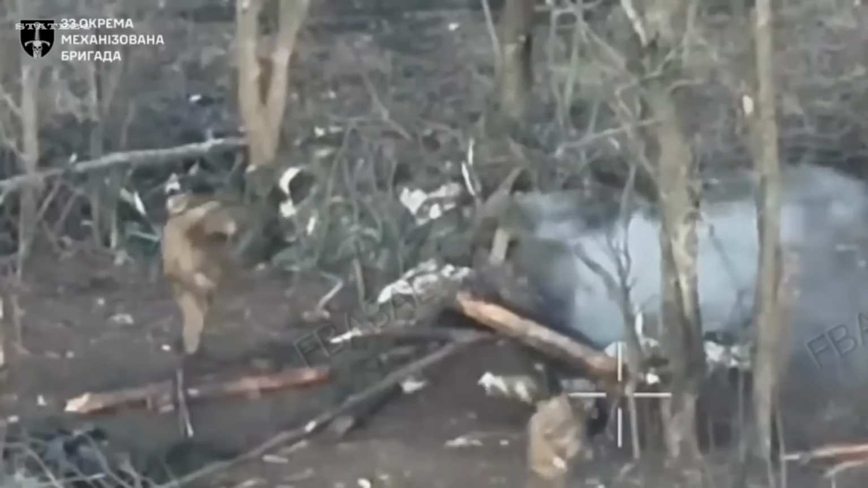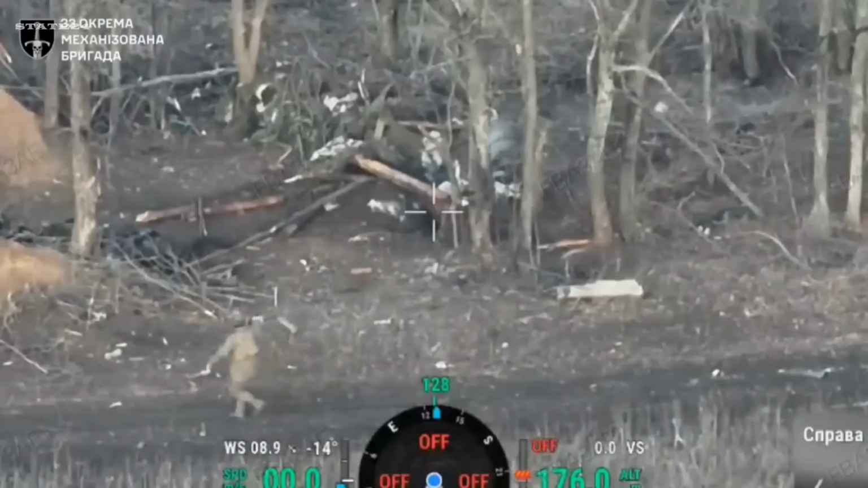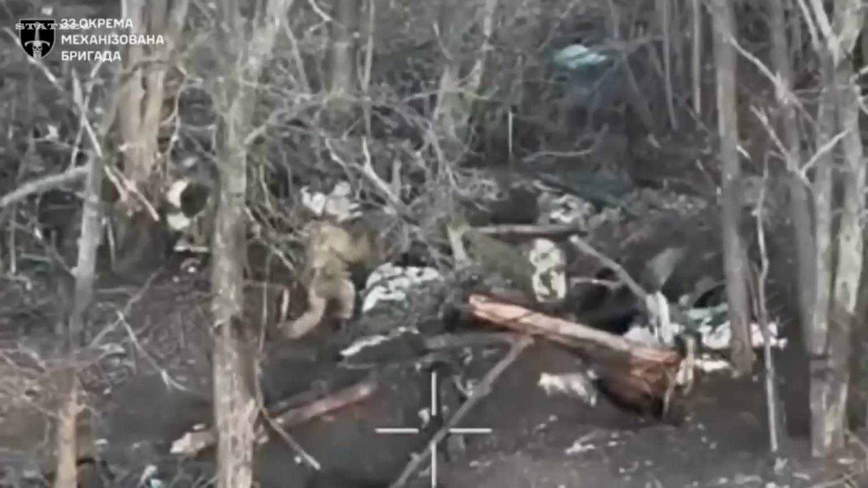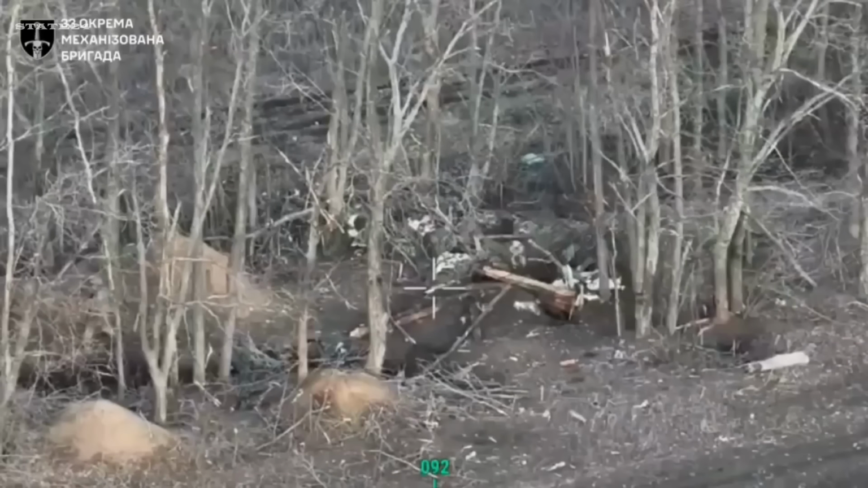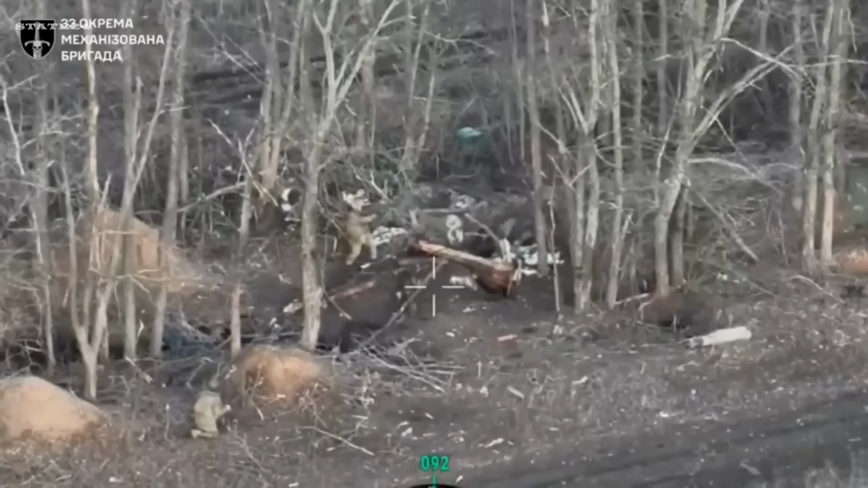This is war at its most raw. No clean lines, no distance. Just two sides, meters apart, fighting for the same patch of ground. This is what modern trench warfare looks like. Overwhelming force until no one is left standing.